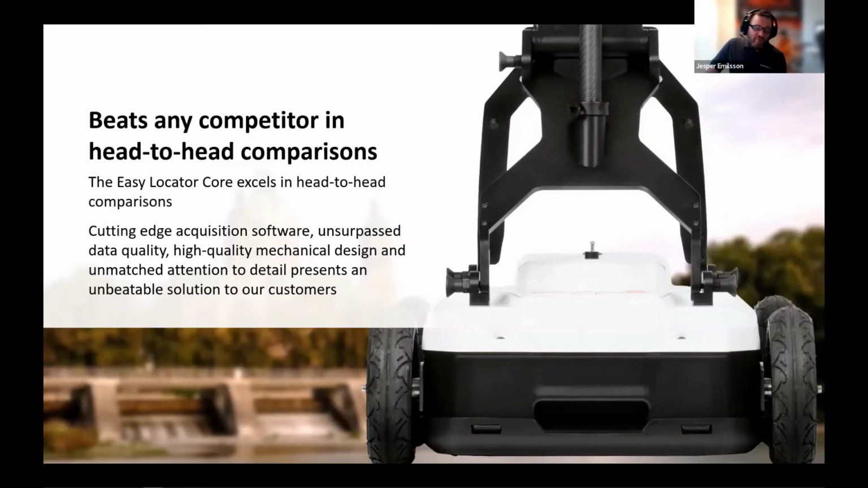We are so convinced about this product that we really encourage people to go and compare it head to head to the competitors out in the marketplace. We are very proud of the data quality and how well it works. If you've used GPR before and you haven't tried the EL Core, you will see that the total experience of using it is different, and it's much smoother and easier.